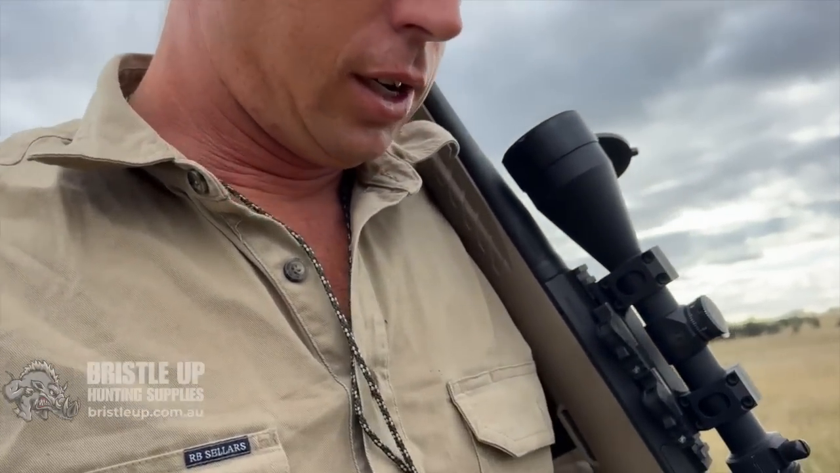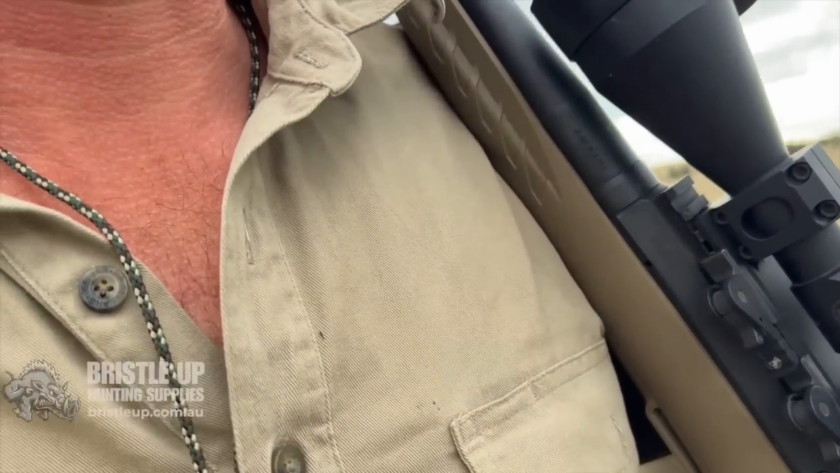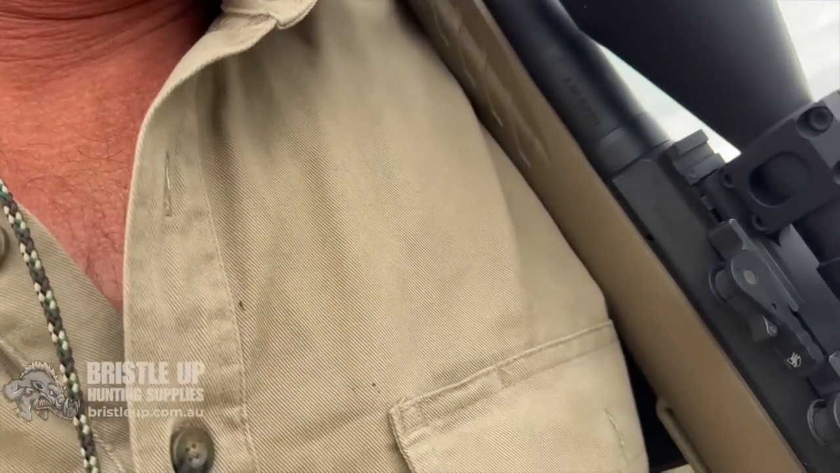I've got these American Defence rings on this scope. Really good return to zero on them. I'm really happy with them. Mount straight onto a Picatinny rail. I still use my Magnatech on a lot of the other rifles, but I've been swapping this scope and the Raco 2 around on this rifle. So anyway, let's see if we can find this dog.